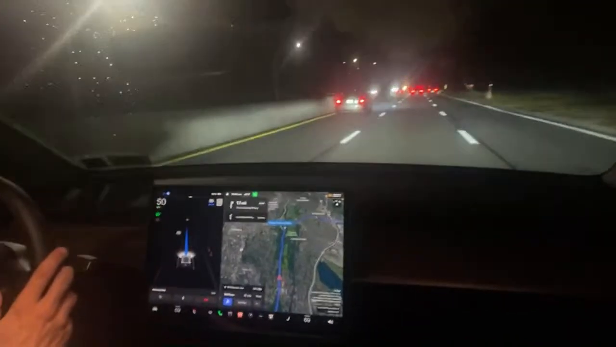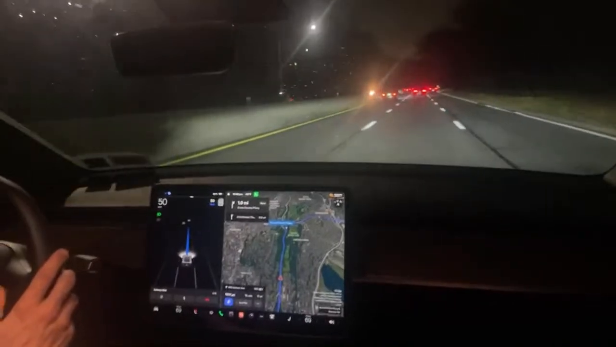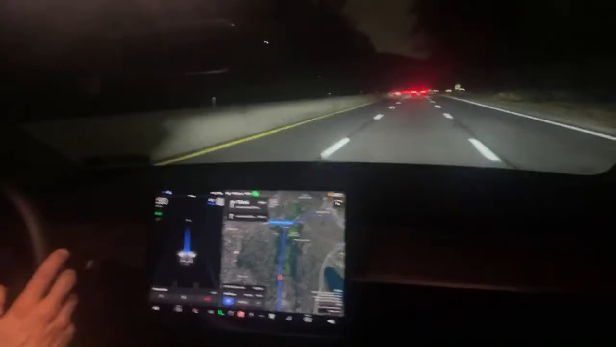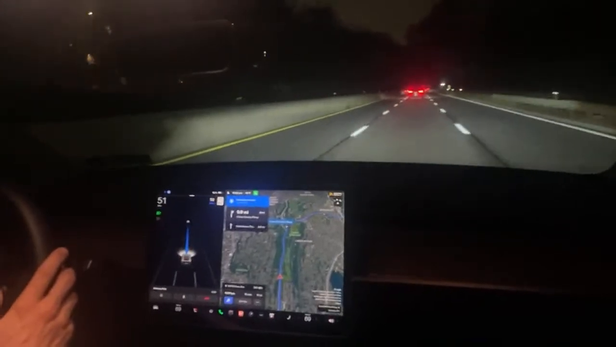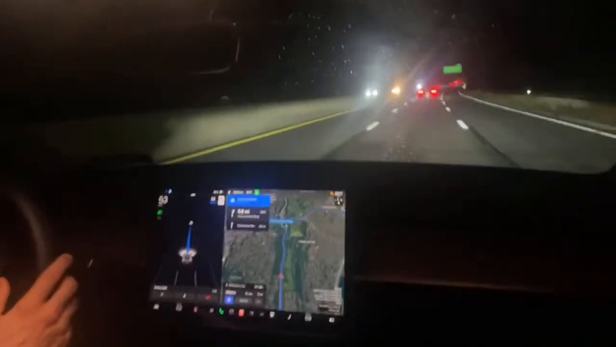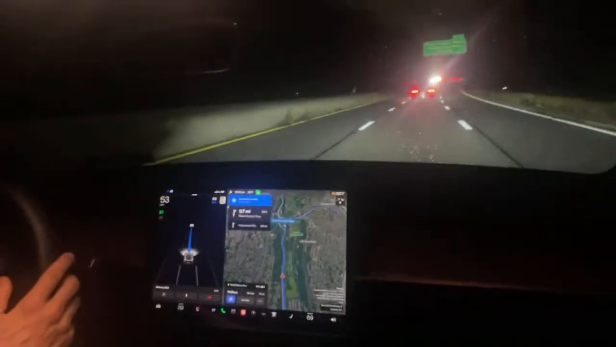Now I could raise or lower that max speed with the little wheel by my right thumb. If I move it up slowly, I can go up 1 mile at a time. If I do it quick, I can go by 5 miles. It goes up 5 miles at a time, but it stops on every 5. So right now I have it set for a max 55, speed limit 50 area.